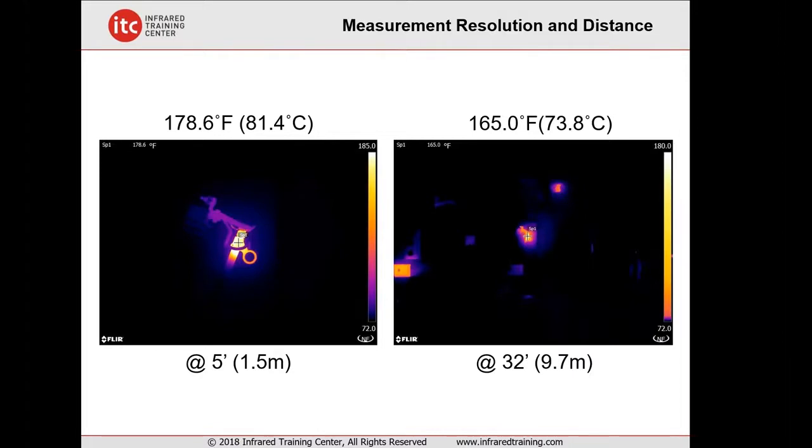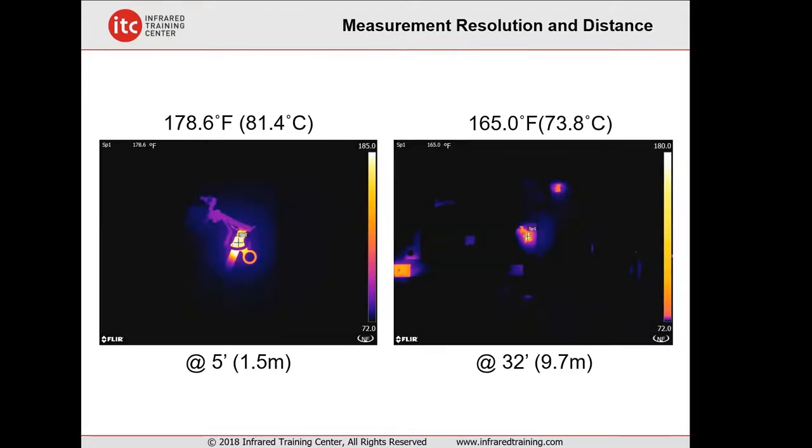So there's just another example of it in this situation here at about 5 feet in the left-hand image and then 32 feet on the right side. And you can see the temperature differential there. So resolution is essential to getting accurate temperatures with an infrared camera.